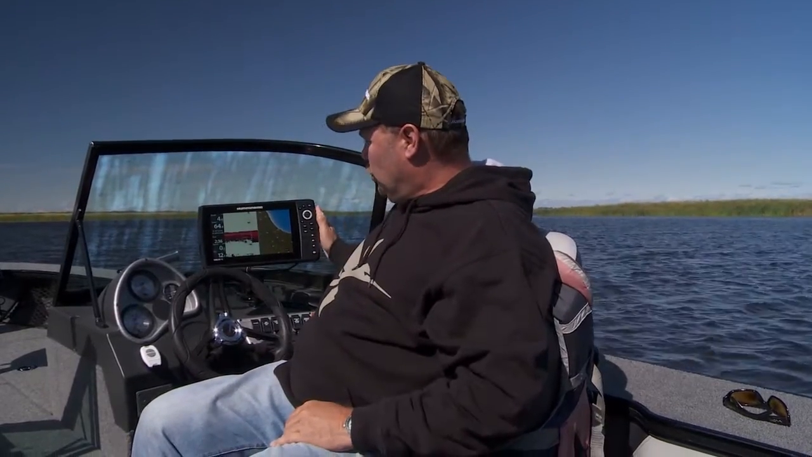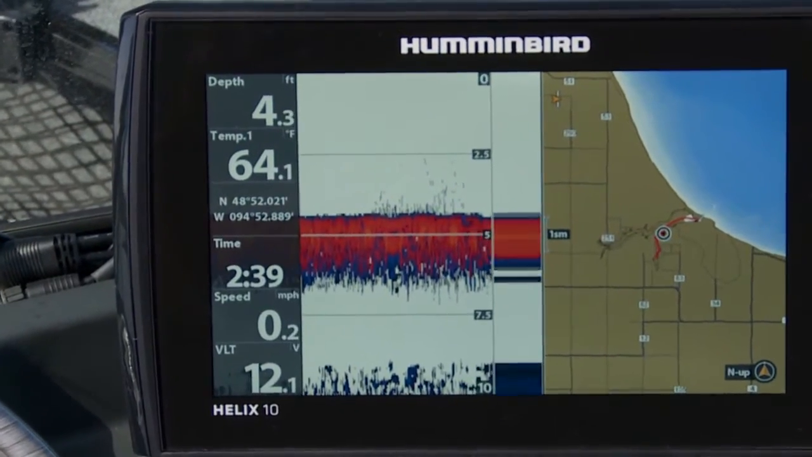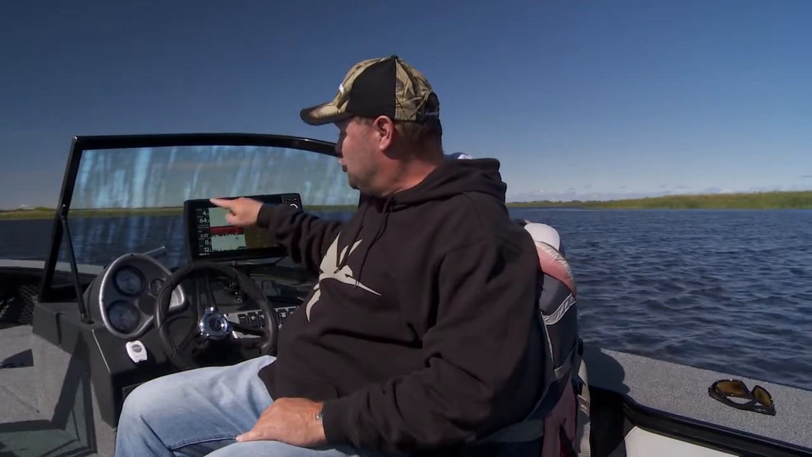I can see it from a long ways away, so if your eyesight's getting a little tough, and mine is, I'm fighting it. All said and done, I can still see all that overlay data, and that's a big deal to me because I want to know how fast I'm going, but I don't want to have to leave my kicker motor to step up here and look. I can actually see it from all the way back there because of these big, huge displays that I have here. And the other thing I get to do is choose what I want to put on here for overlay data. So all said and done, I fish my way with this unit. It absolutely lets me build it exactly the way I want it to be built.